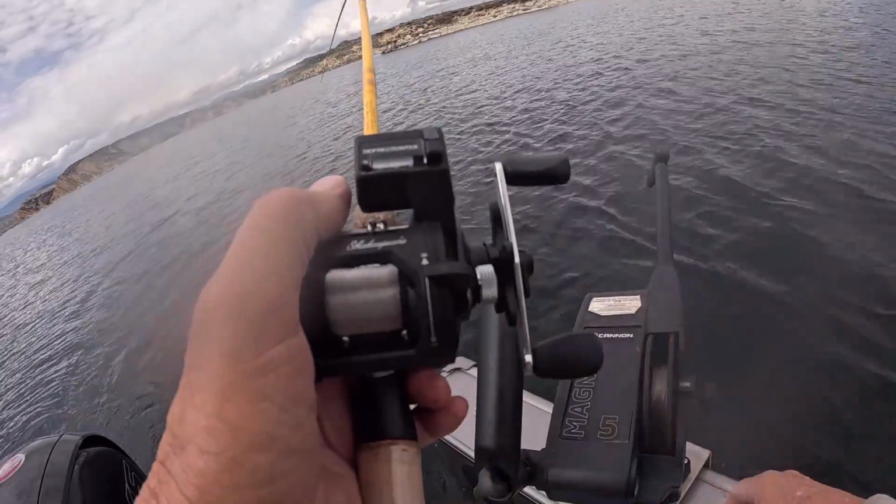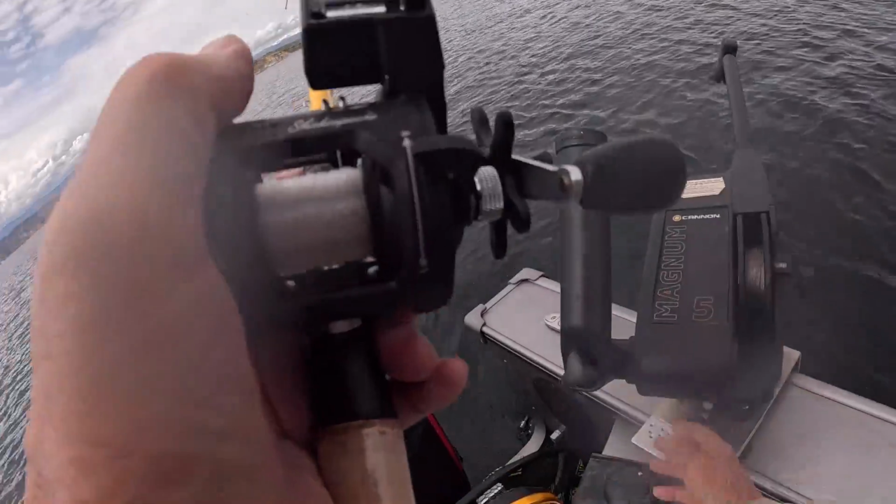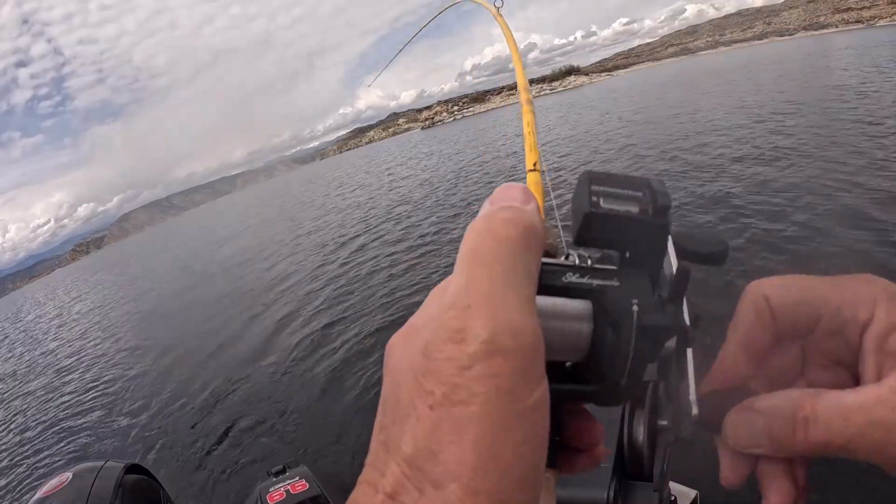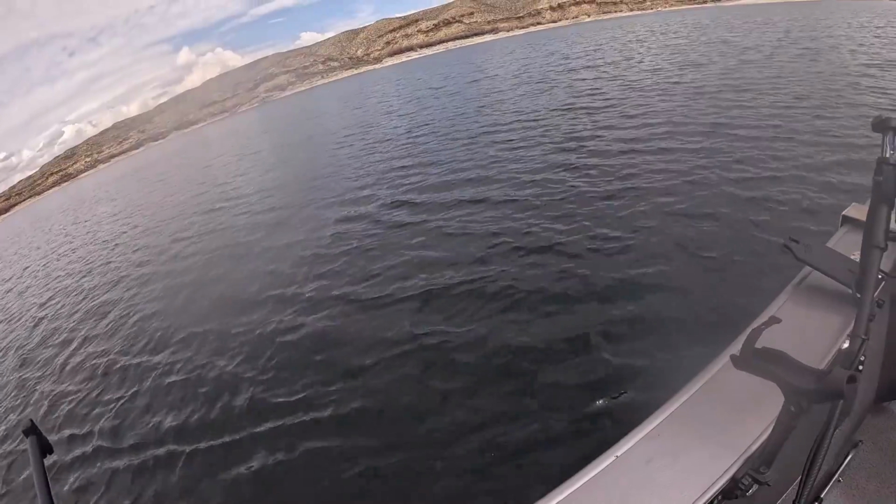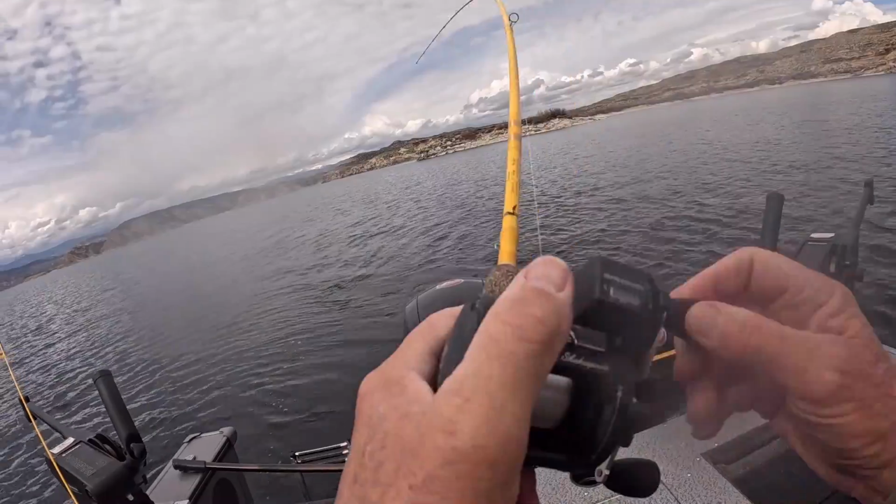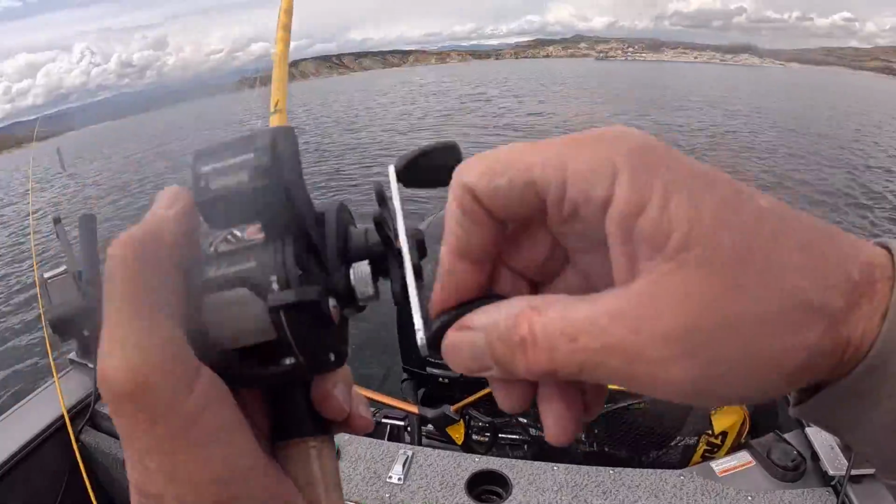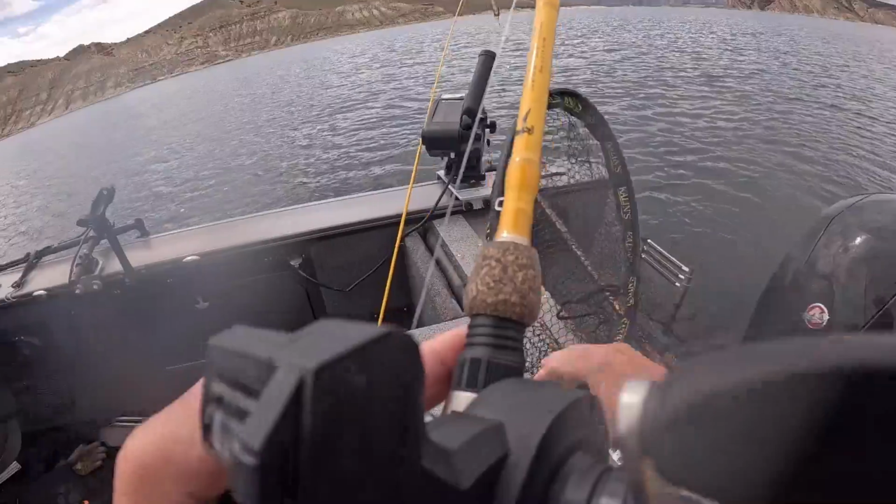About 3 or 4 minutes and already have a fish coming up to the surface. It feels like it's a kokanee. I thought I came over some kokanee before, so we'll just see what it is. Not gonna make any claims for certain right yet. Haven't even got my second rod out, nor do I have my net out. This is my unprepared day.